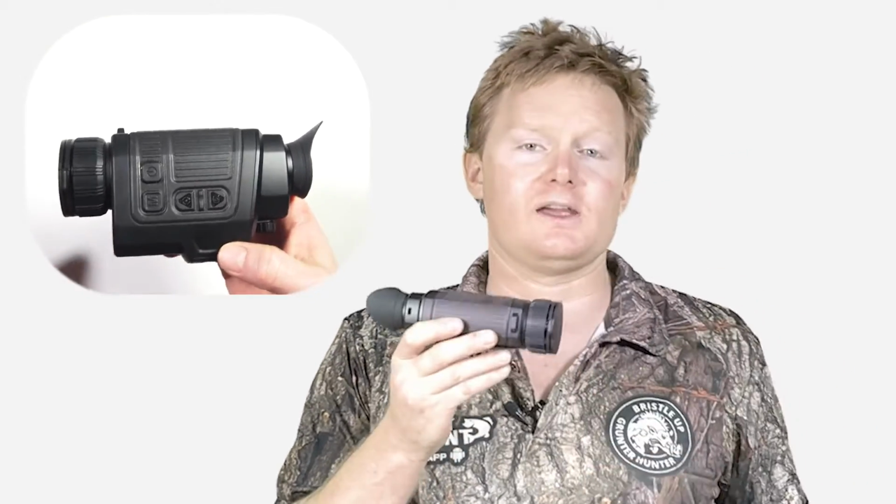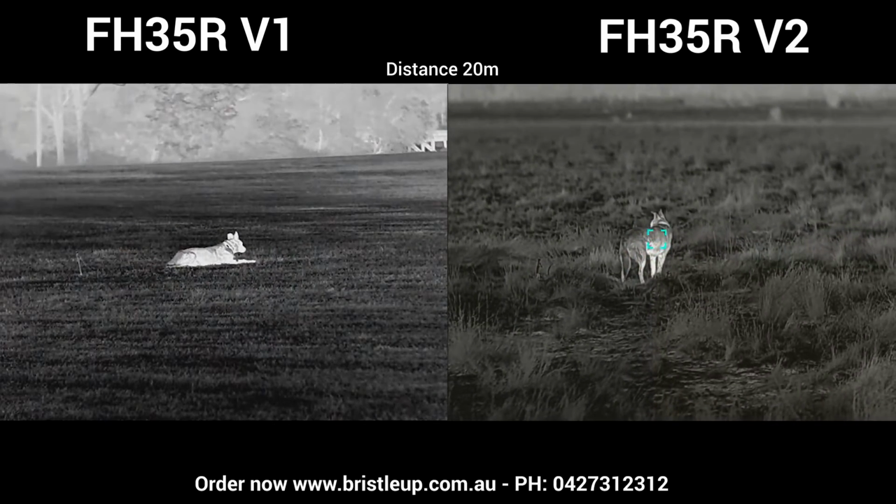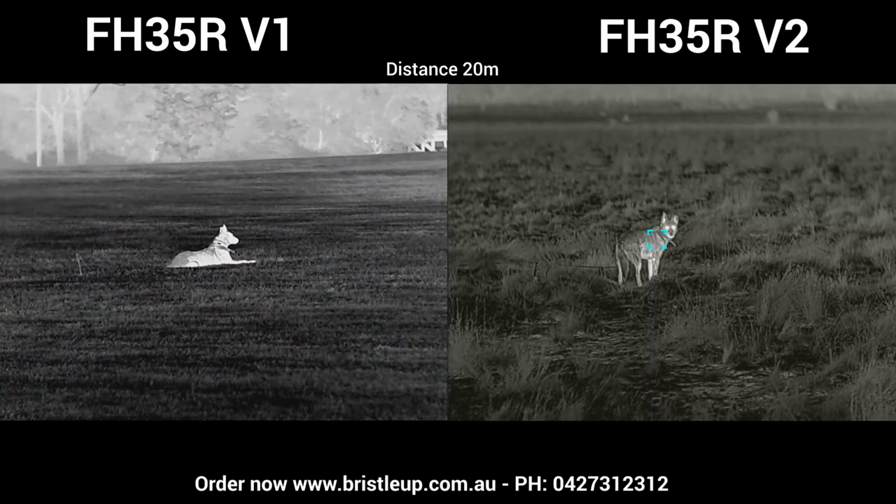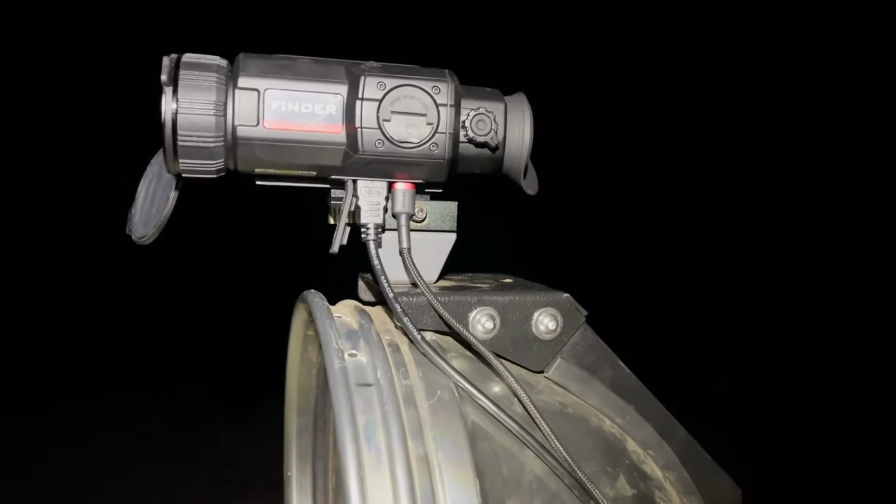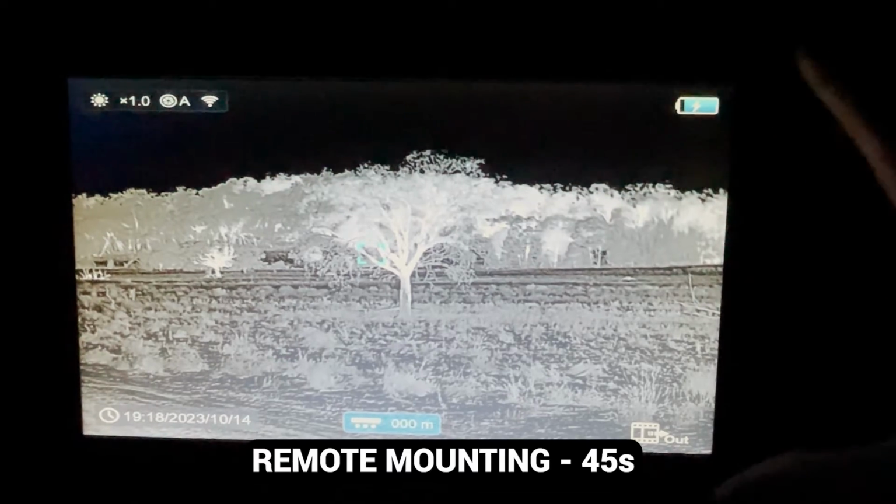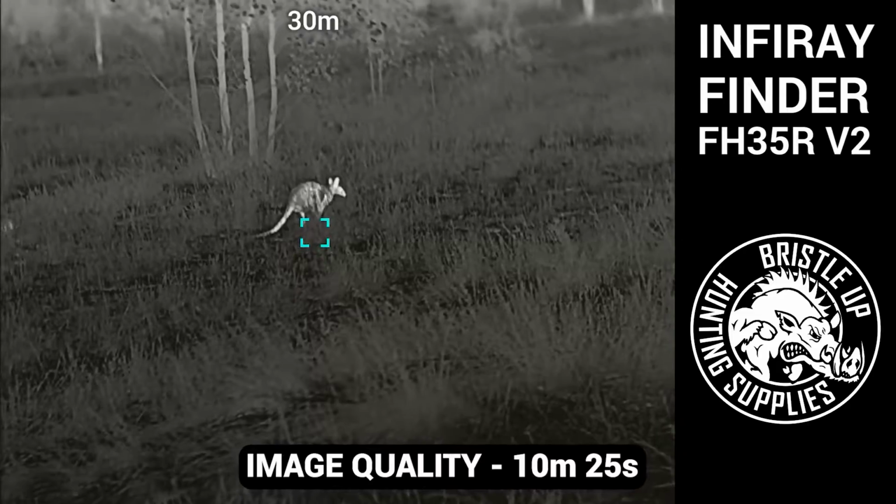Alright, today we're going to take a look at the Infiray Finder FH35R version 2. Very similar to the old one, but bringing in a brand new sensor with a whole new world of impressive image quality. Coming up, we take an in-depth look at the image quality. We show you how to operate it, where we actually remote mount this and we run cables back to a monitor. Some very interesting results coming up, so stay tuned.